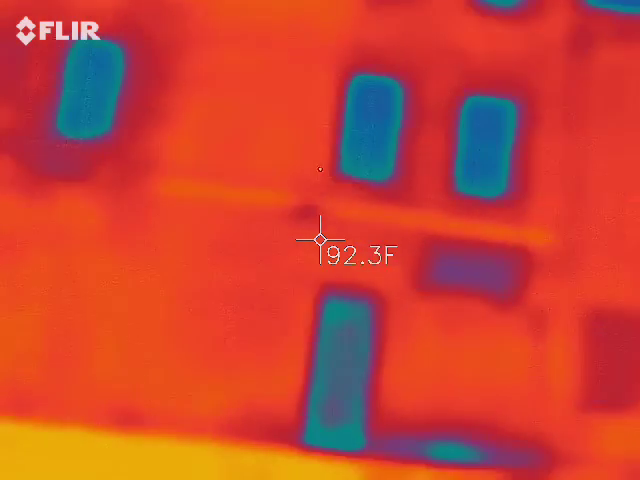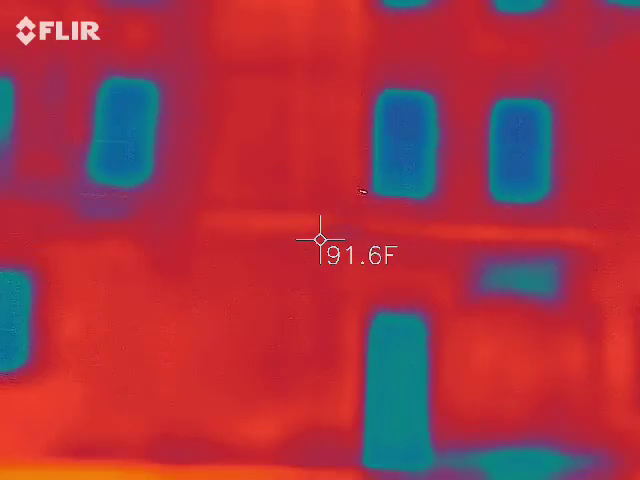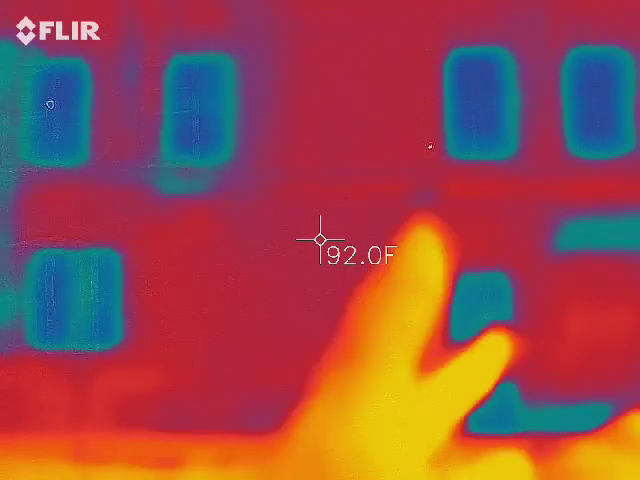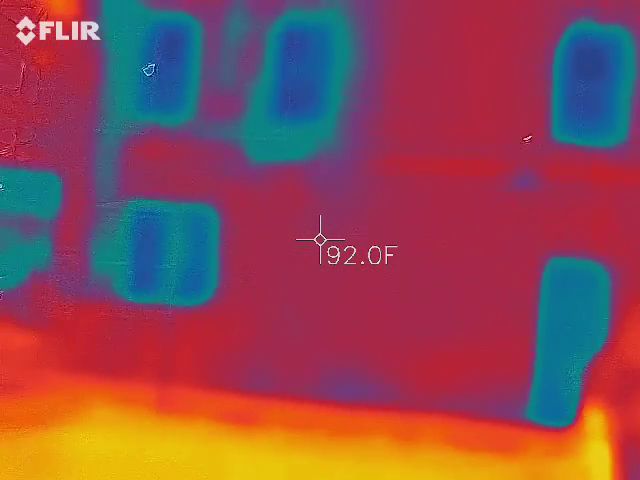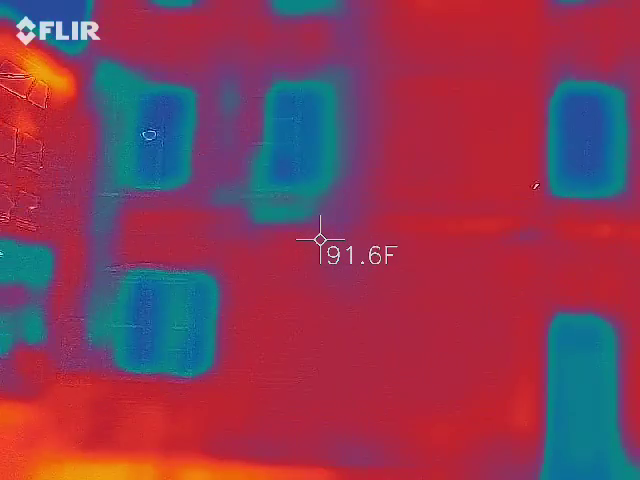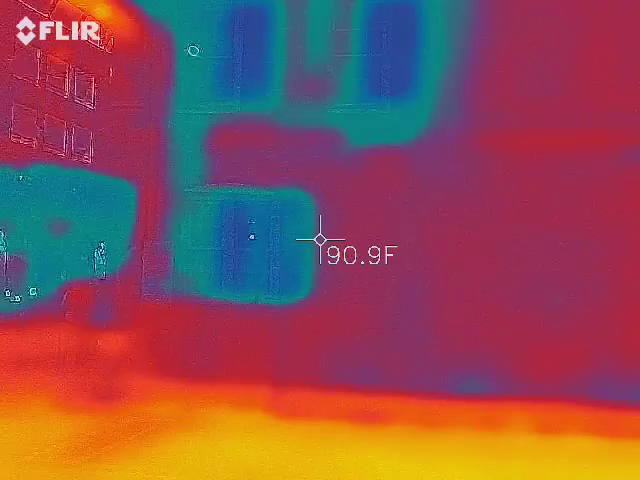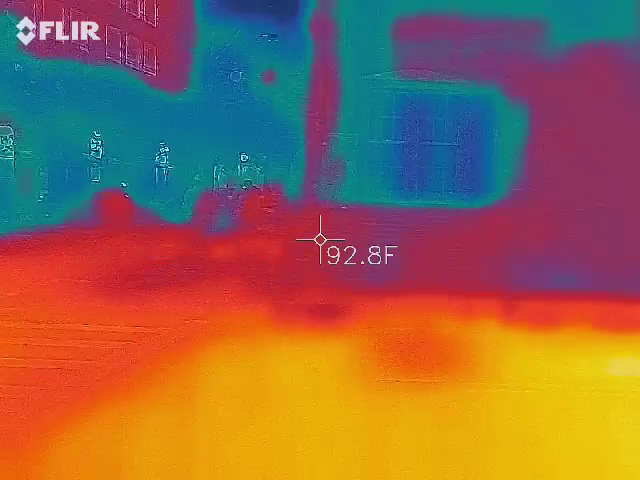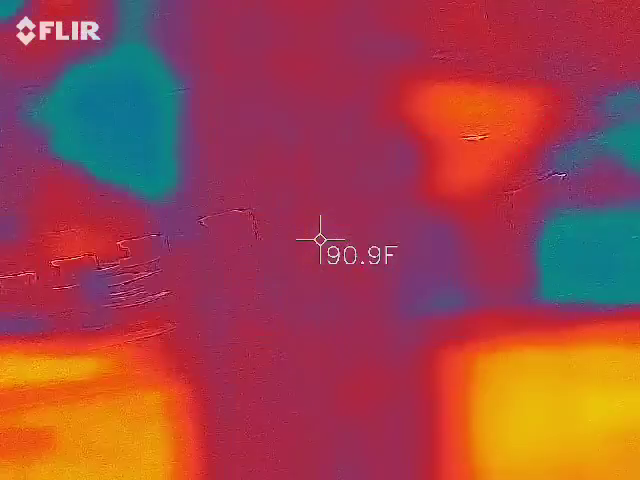Yeah, I don't think it's a reflection. You can see it right here if you come up here. You can see the light right there. Oh yeah. Oh wow. There's another ghost here. Obviously.